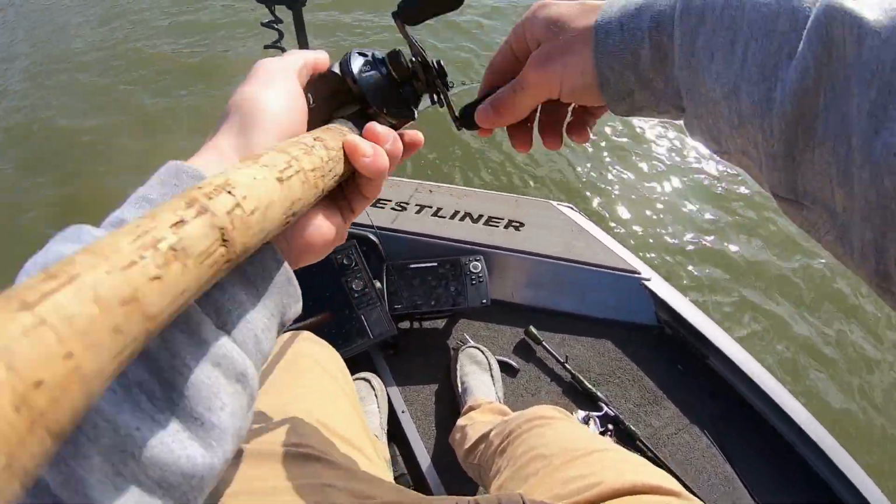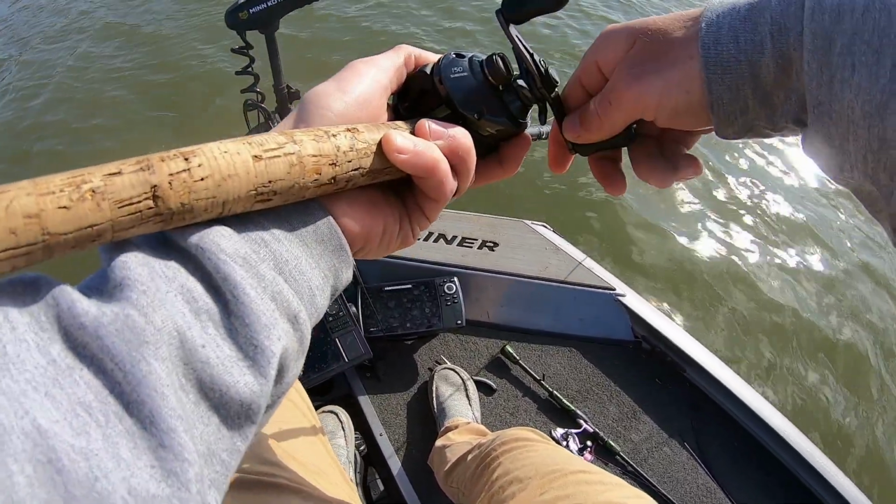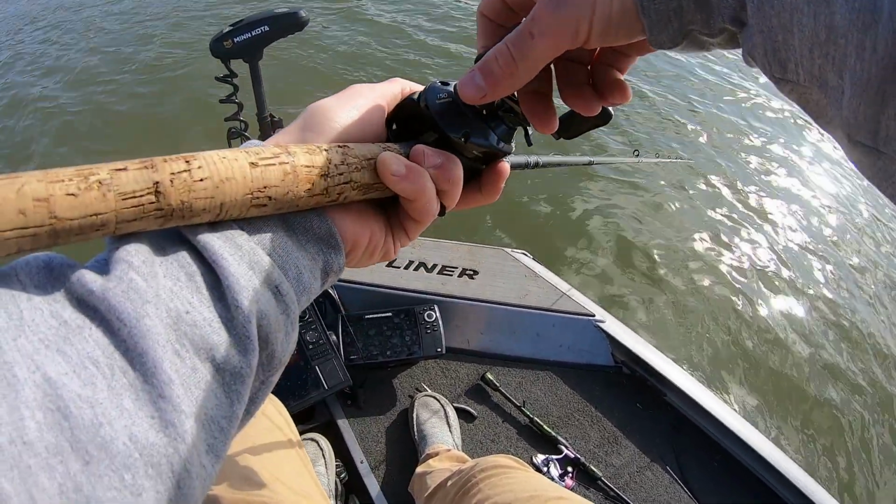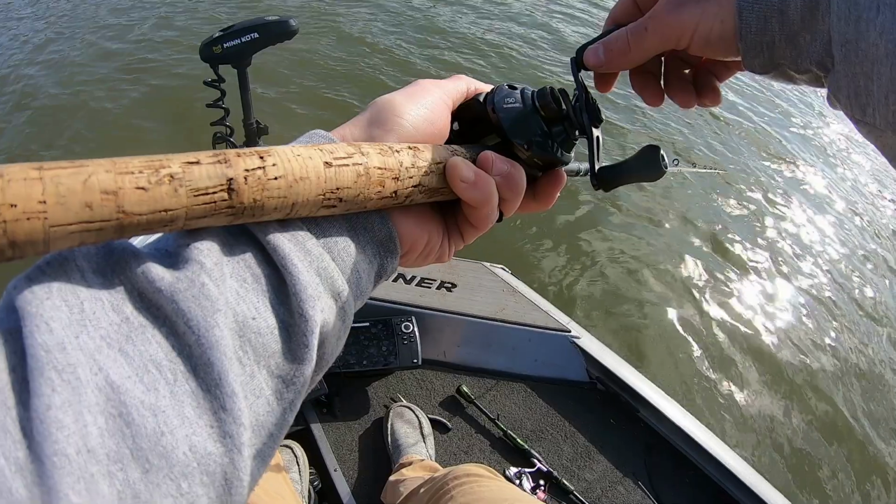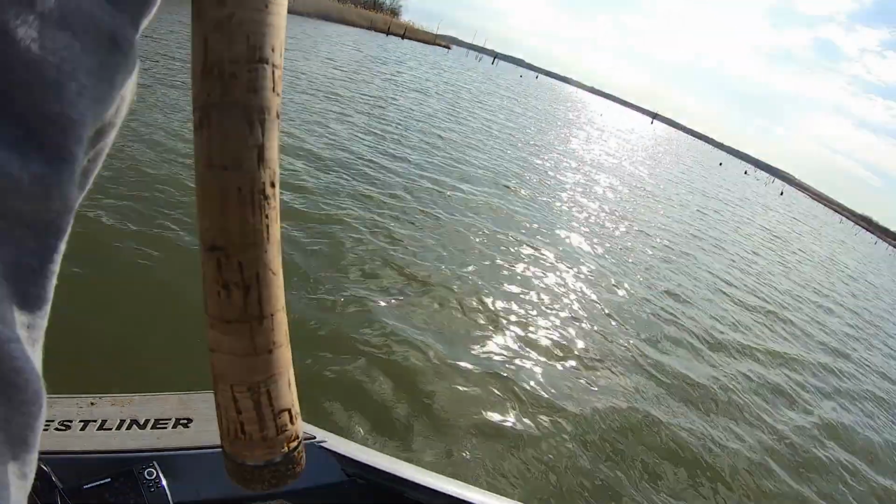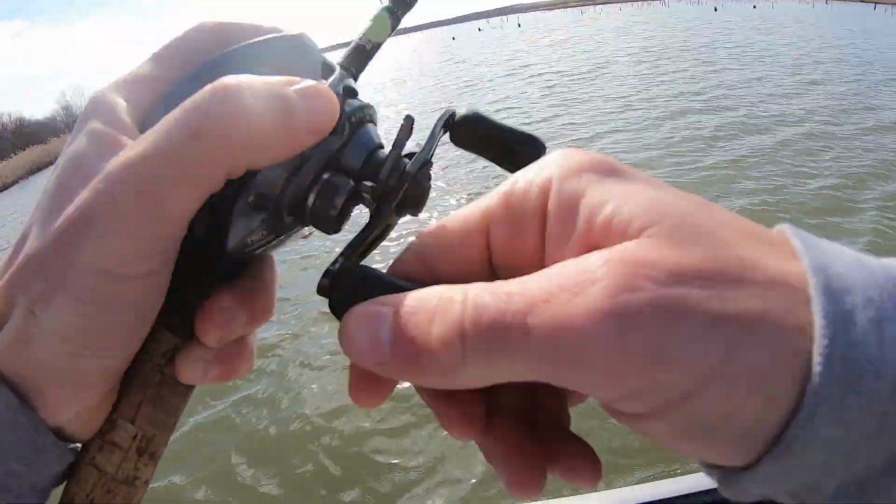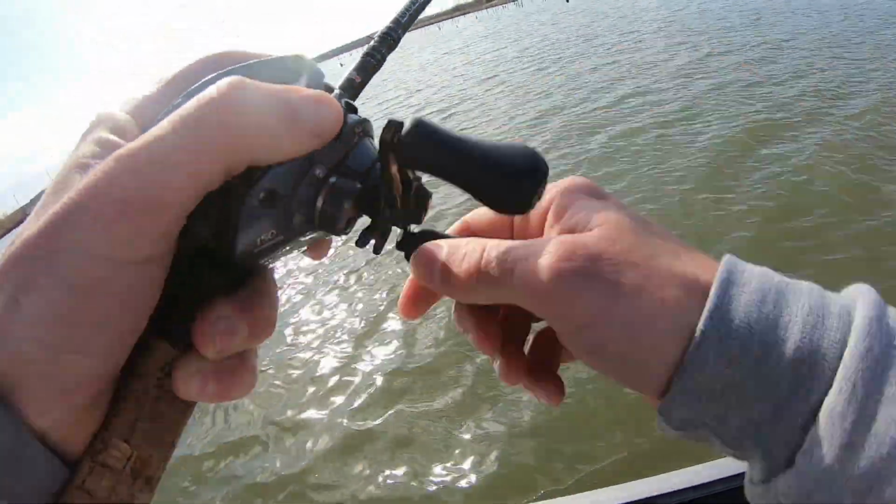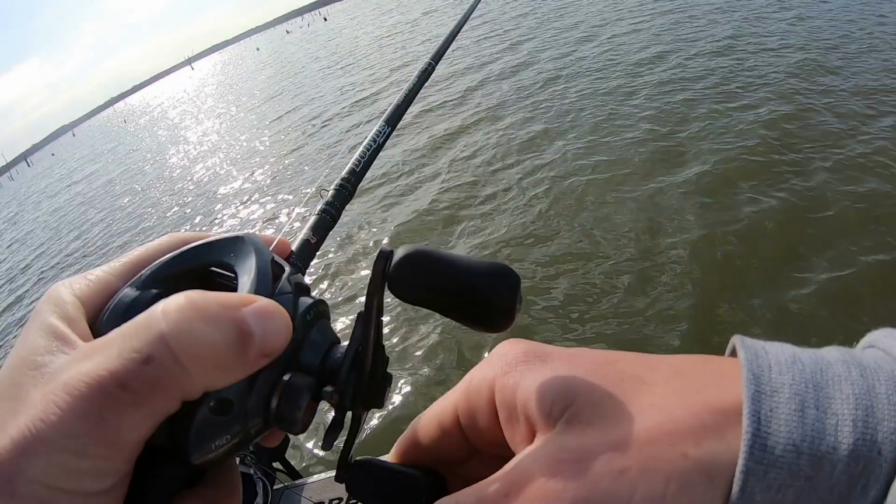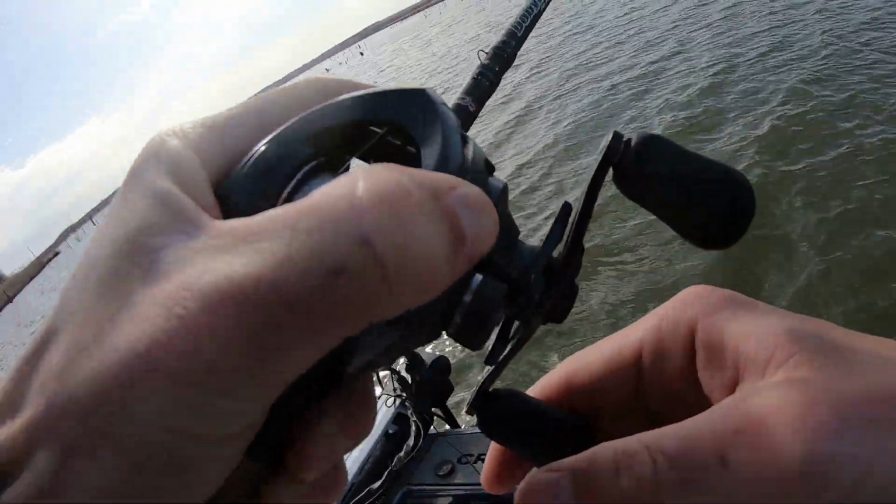Oh, come on. Come get it. Come get it, good one. Got him. Oh, that's a good fish. Good fish. I don't know how big he is. He's shallow. Golly. Stay on. I don't think he's big, but he's good. Yep. Solid fish. Come on.